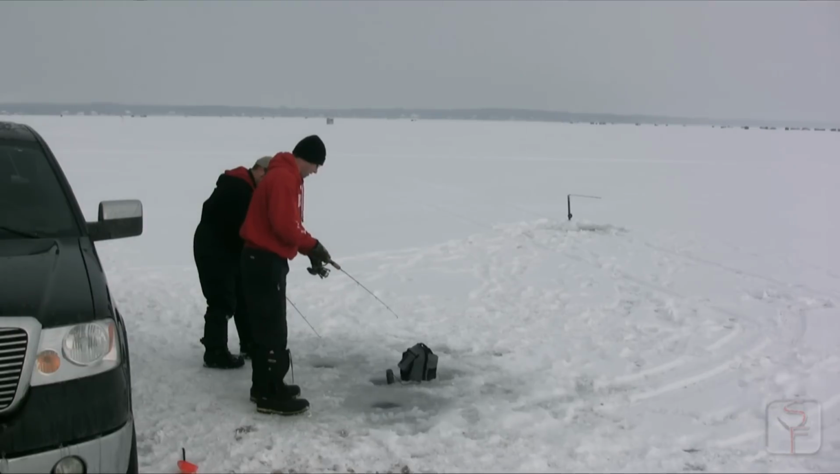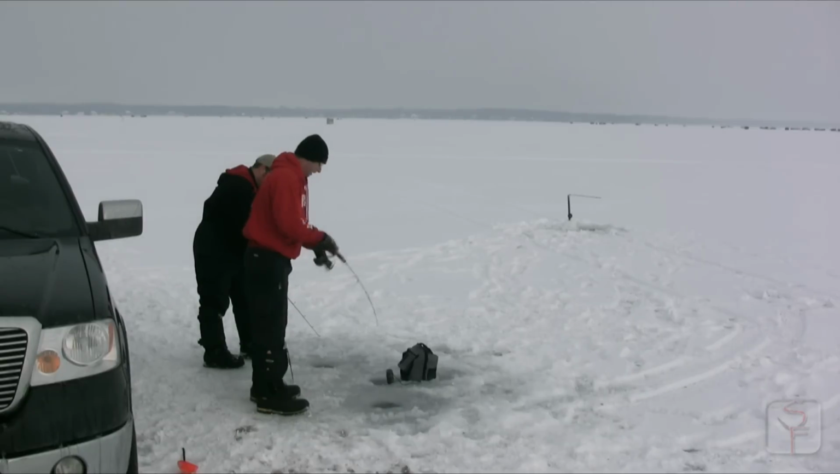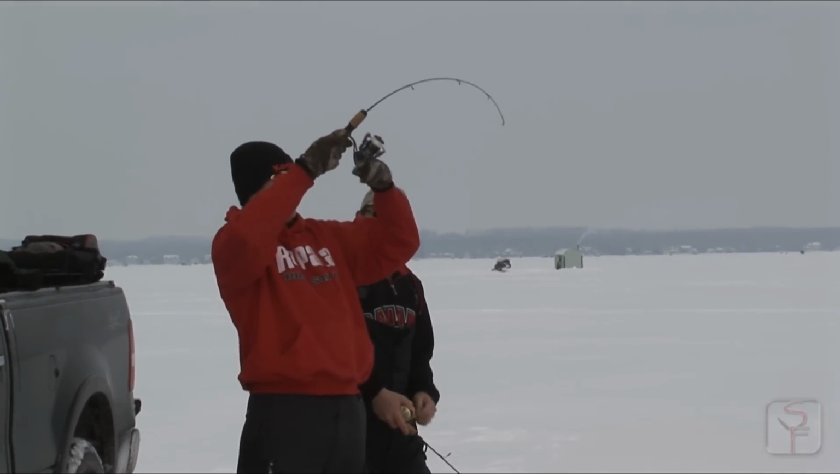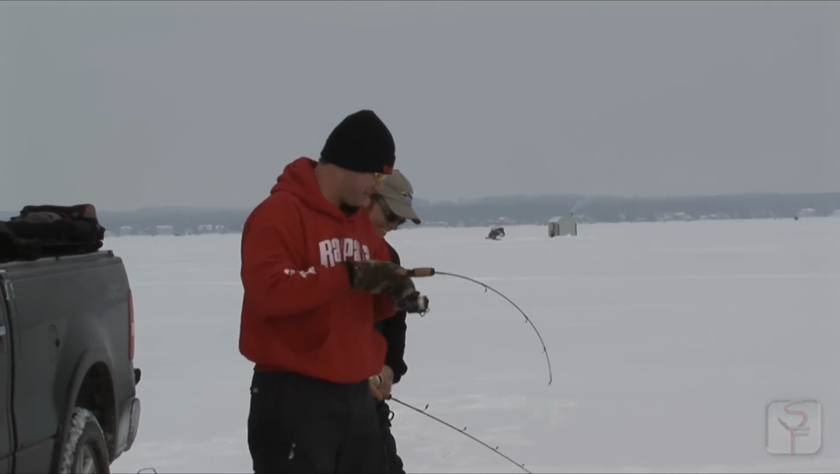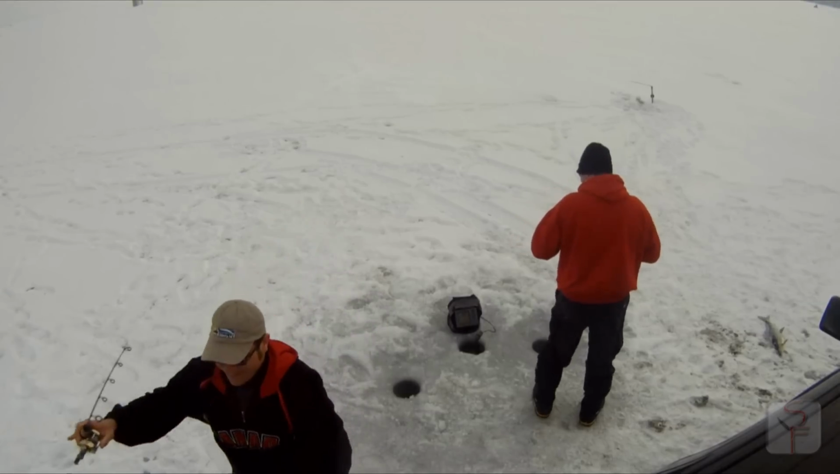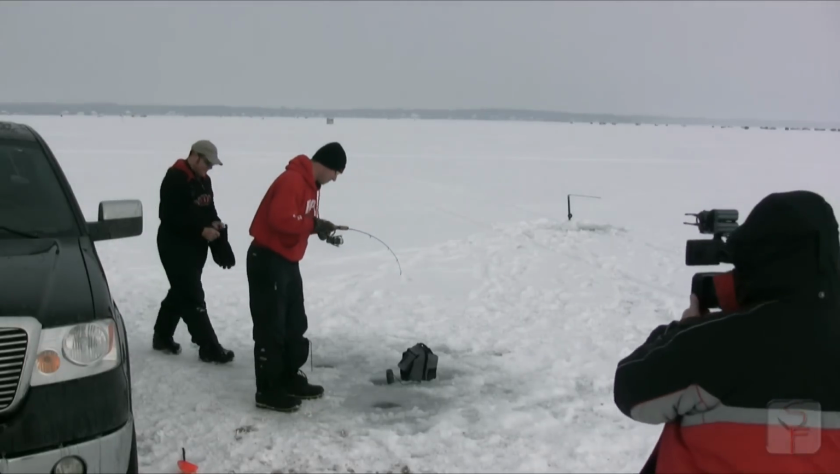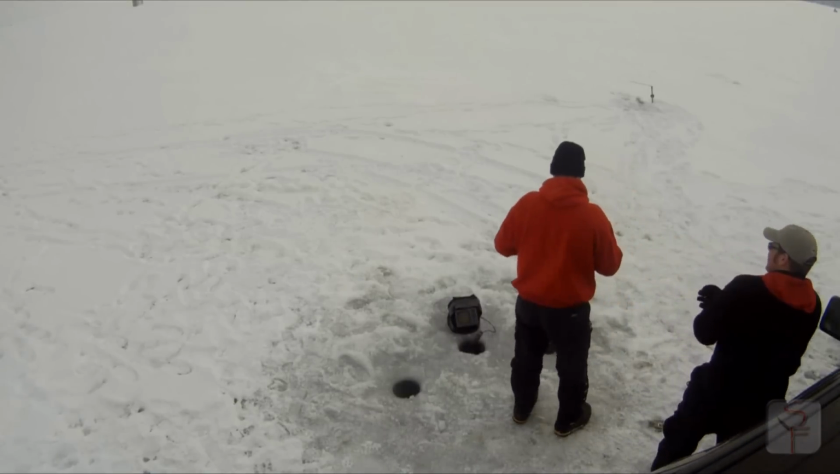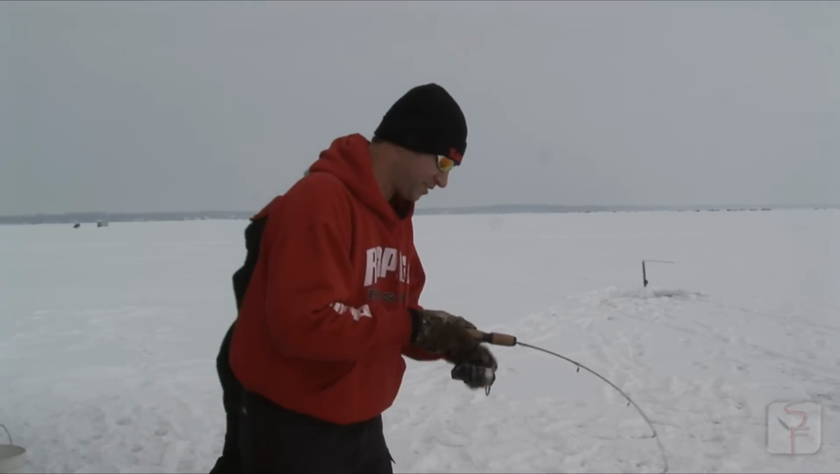Get him, Aaron. I'll get mine out of there. Oh yeah! Did you see that? I did. I thought he was coming for my jig. Oh, I love it, man. I swear, it's just like a video game. It's awesome. I love teasing these fish up on the sonar. There's just nothing like it. It's so much fun. If you've never experienced whitefish in the wintertime through the ice, come out, give it a shot on Lake Simcoe. It's a lot of fun.